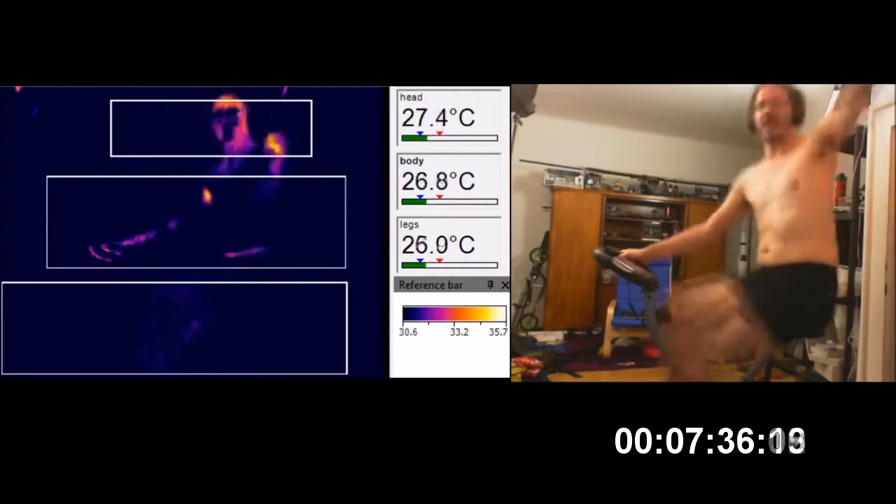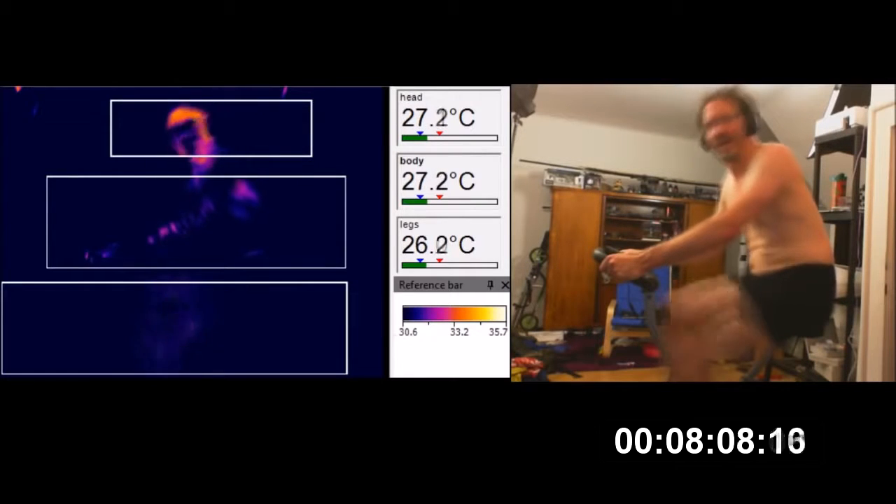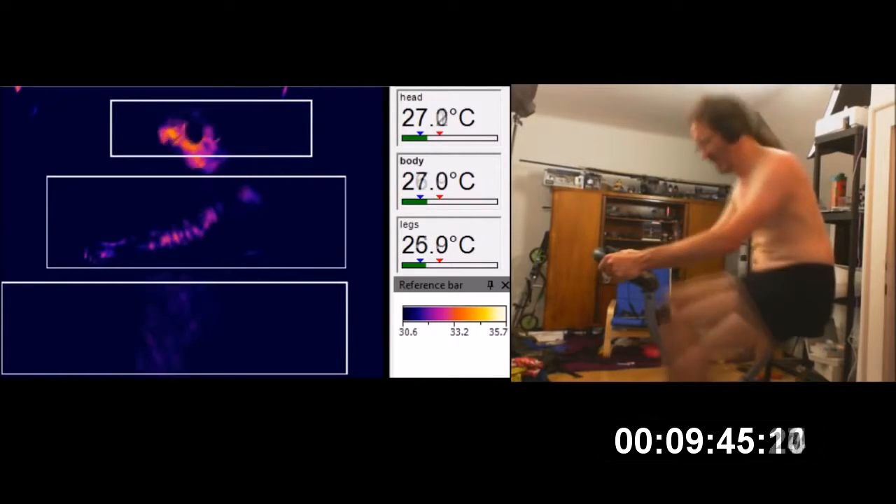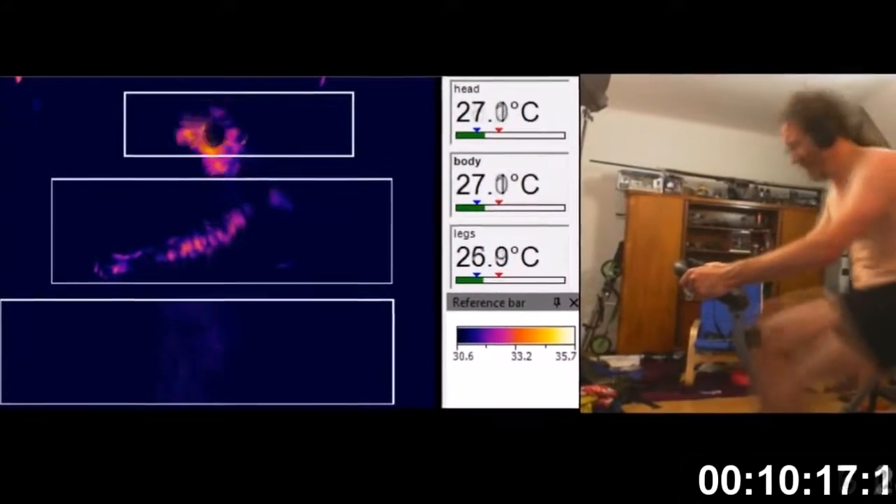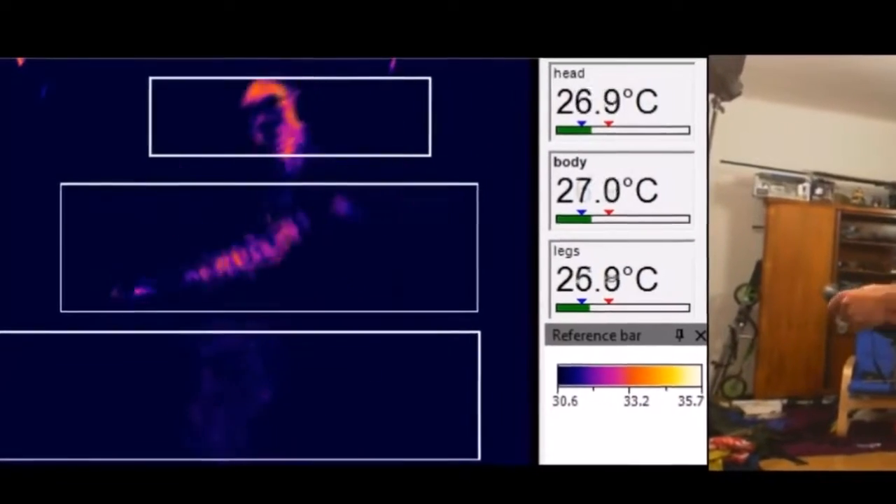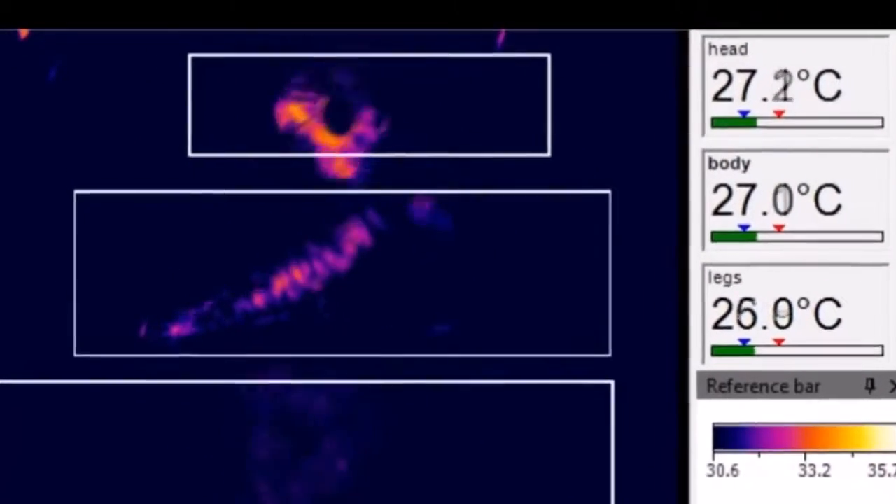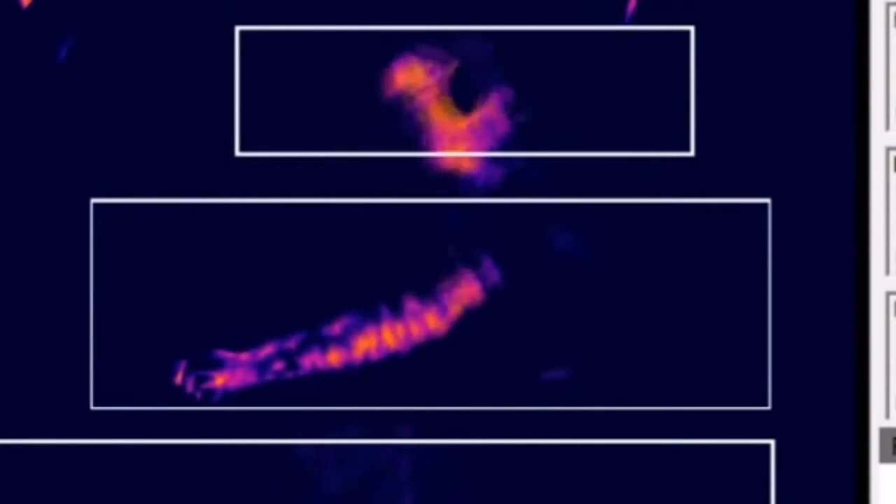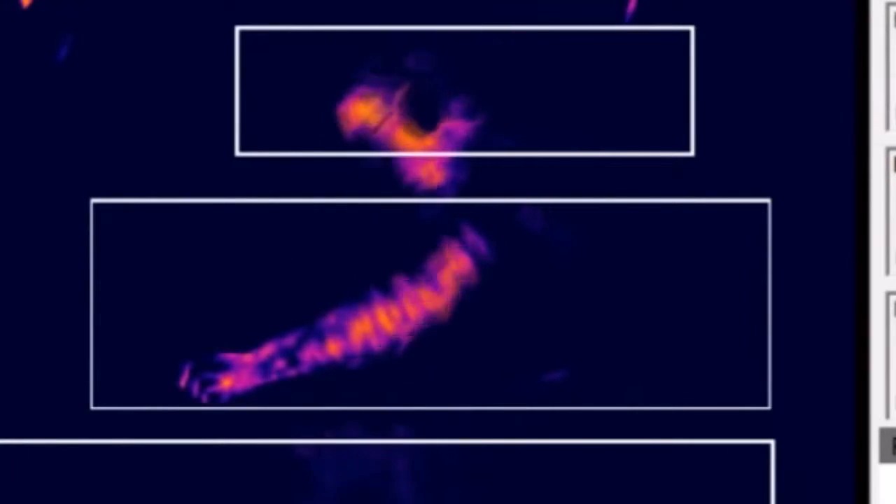Then something weird starts happening. There's little spots on my arms. What the hell's going on with my arms? They're getting all blotchy. And it's getting blotchier. And it's growing. It's like, what the hell's going on with my arms?